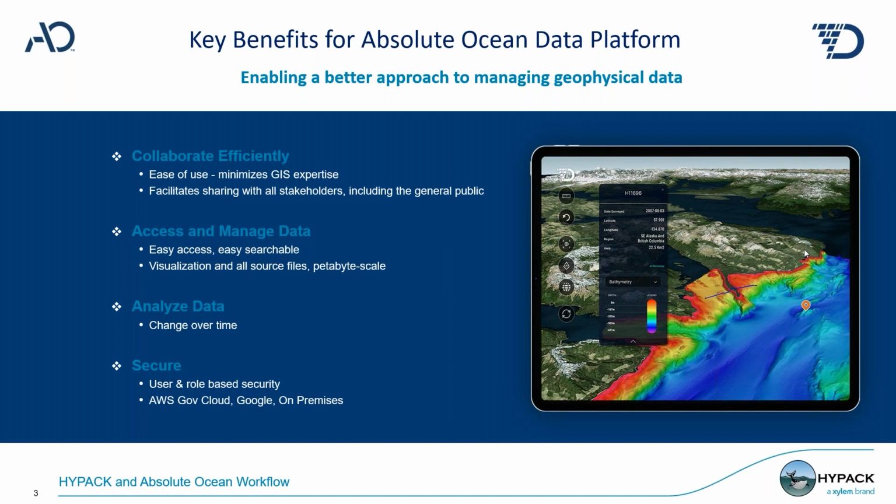So why Absolute Ocean? For one, collaboration. You can do the file transfer fast and secure. You can upload all of your files to AO. We do have a requirement to visualize, but you can store any kind of data in Absolute Ocean, including your raw data, documents, and permits, and so on.